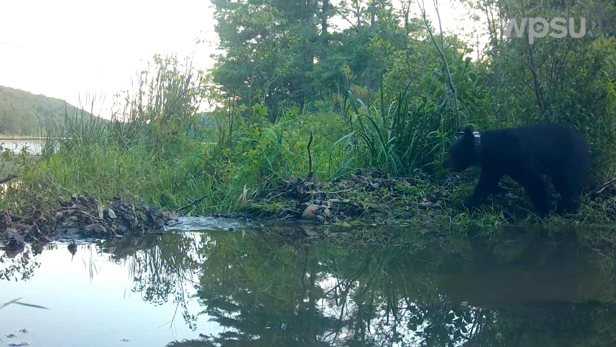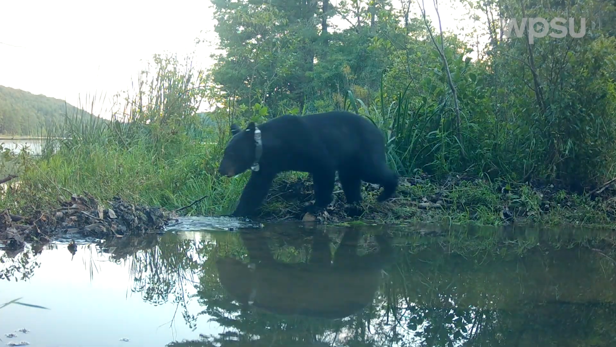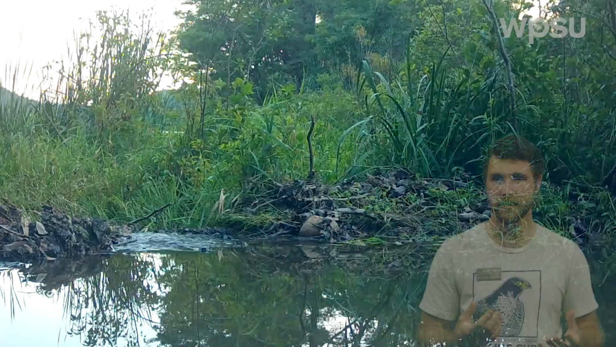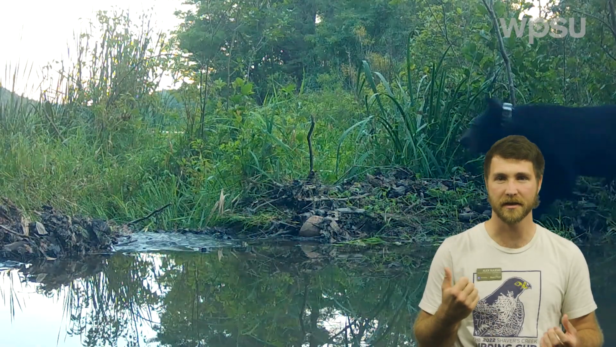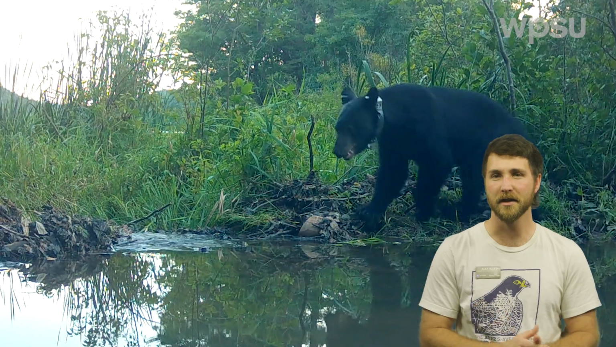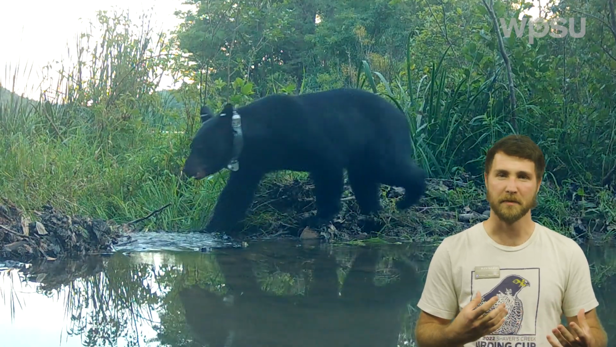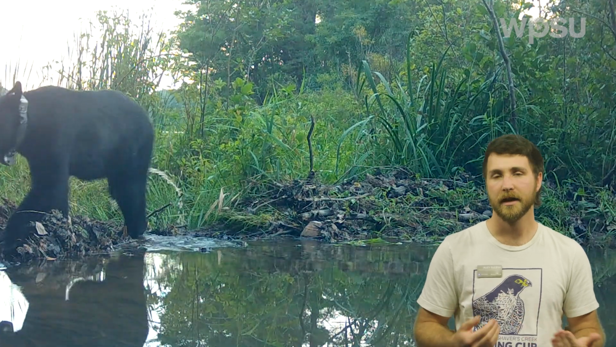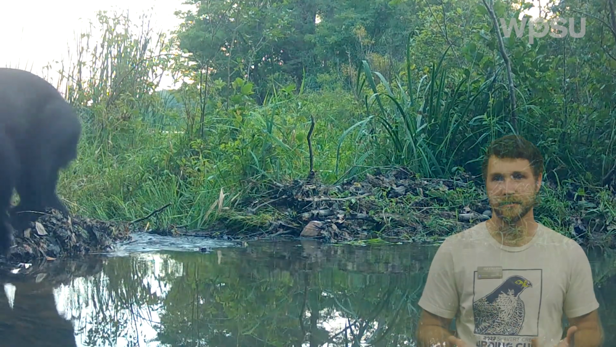You might notice the collar around its neck is used by the Pennsylvania Game Commission to track their movements. It sends GPS data to a satellite, and they can see where the bear goes. And that way it gives them an idea of bear populations and their movements, where they're denning for the winter, and also their survival rate for the next season.